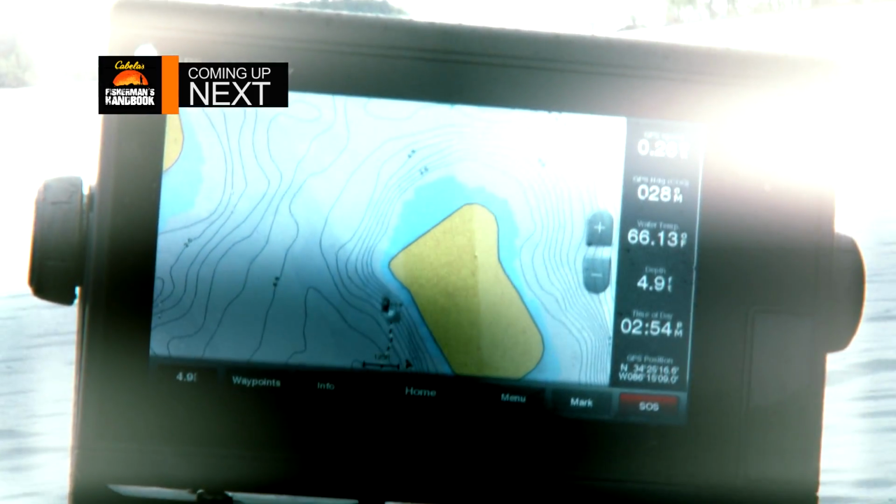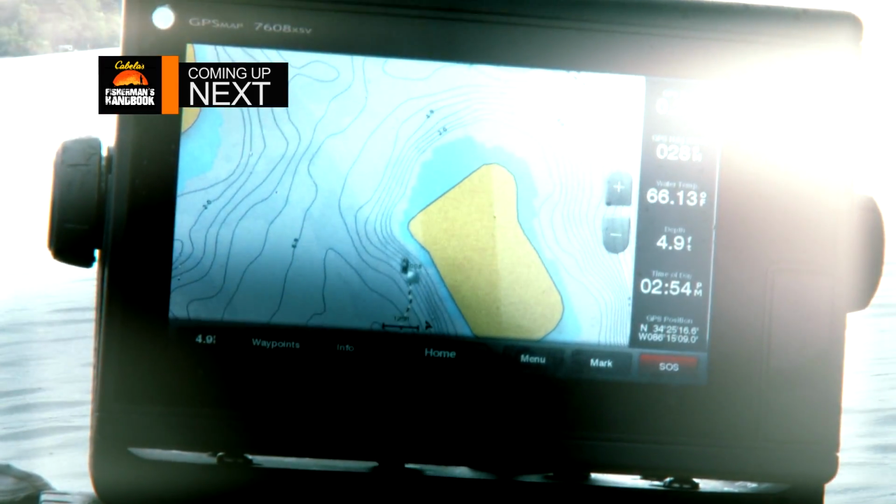Coming up next, we look at what's new in terms of Garmin's detailed mapping and sonar imagery.